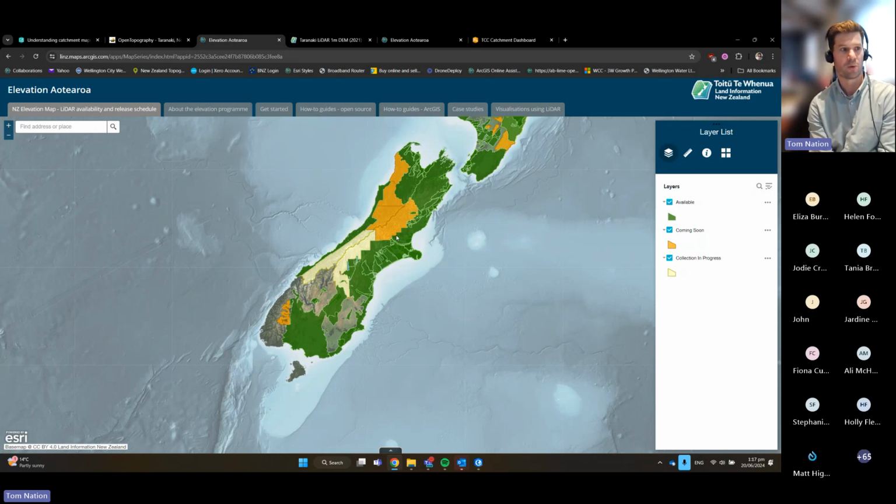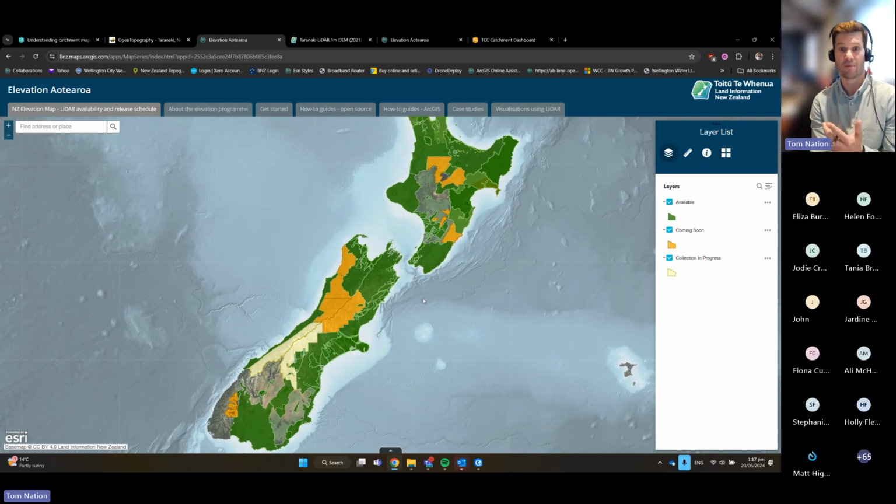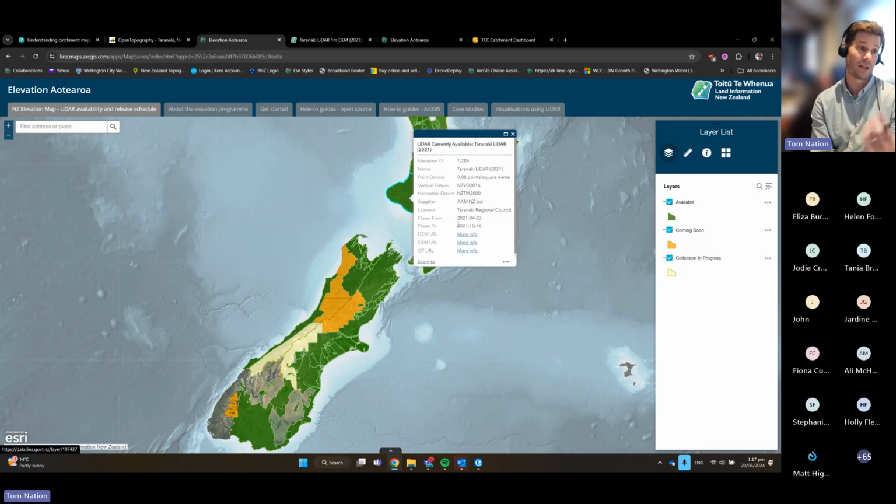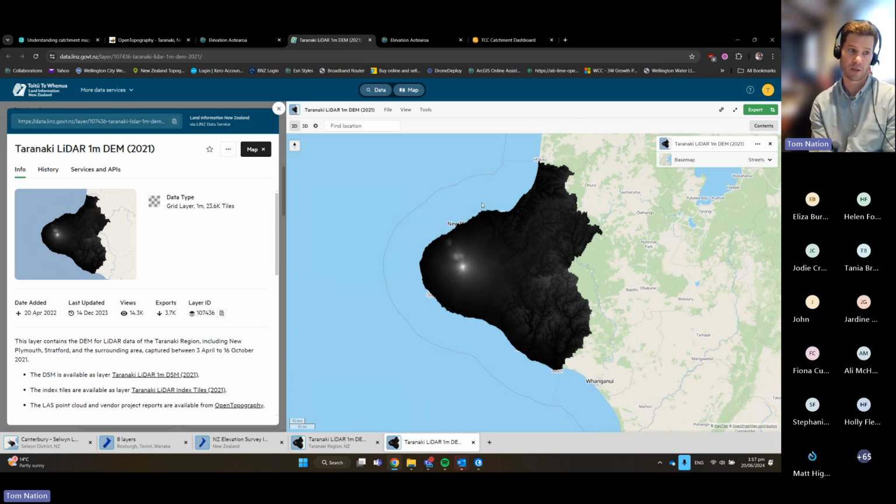So that, I hope, is the future, where we can repeat the process and get a lot of this information more regularly, and we can do even more cool things with it. So this is the place to access it. You can click, and through here it takes you straight to the data service, and you can start downloading it in whatever format you want. And so this is where we started for our Taranaki work. We started here, downloading all the individual little tiles and the DEM and the DSM, and we used that as the base for a lot of the work that we've been doing.